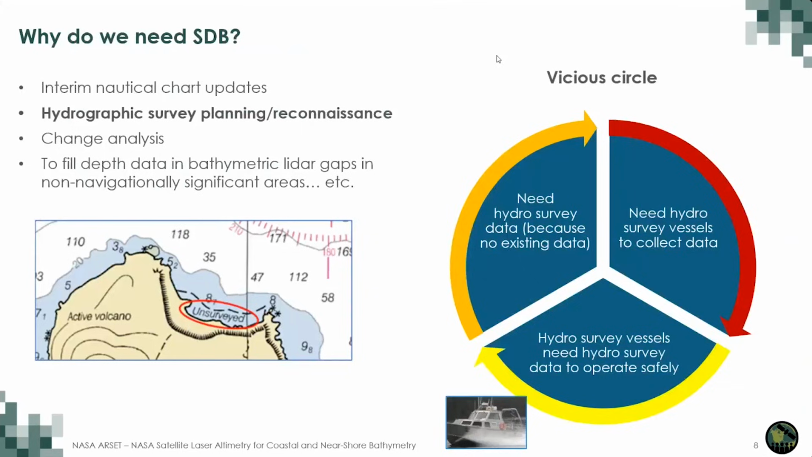So what we're asked a lot of times is, why do we need SDB? For our purposes at NOAA, it's for nautical chart updates, hydrographic survey planning and reconnaissance, change analysis, and to fill in bathymetric LiDAR gaps in non-navigationally significant areas. In the image below, that's an example from our NOAA chart. These areas of unsurveyed locations still exist in areas like Alaska. But I'm going to focus on the hydrographic survey planning and reconnaissance.